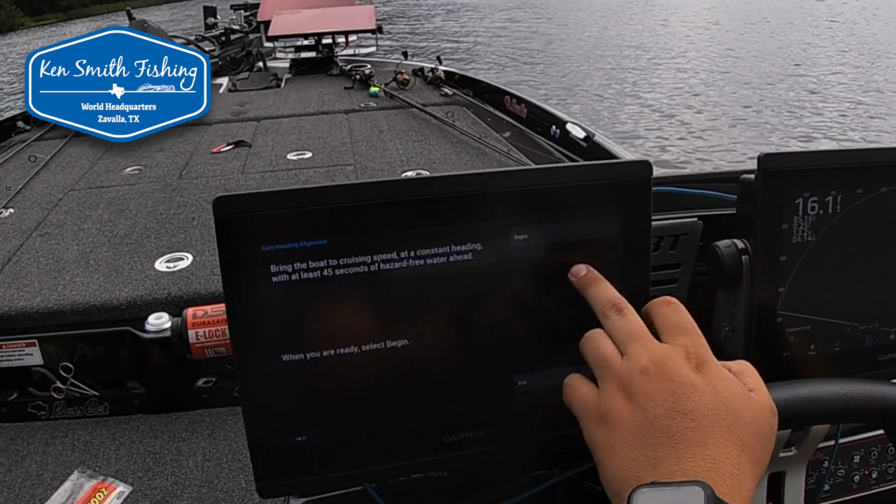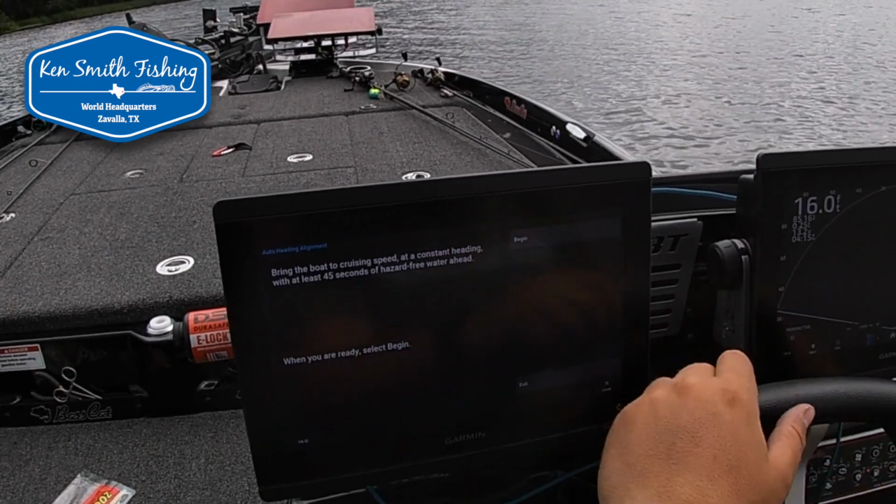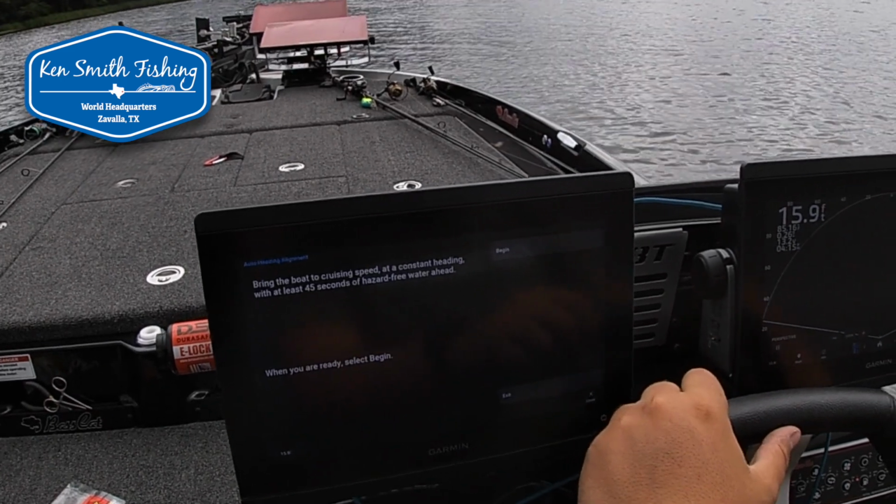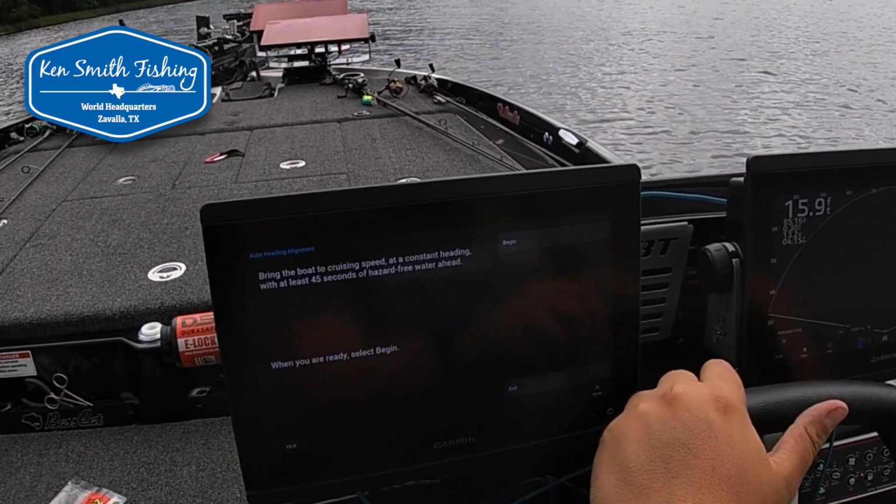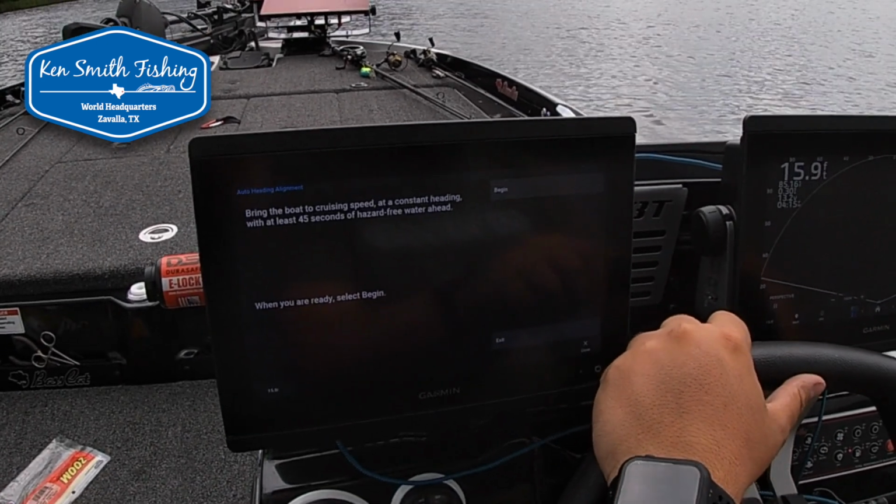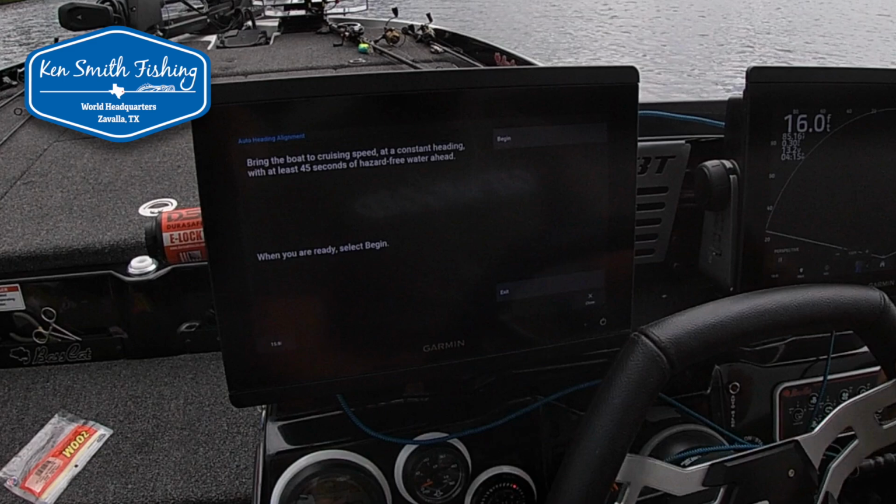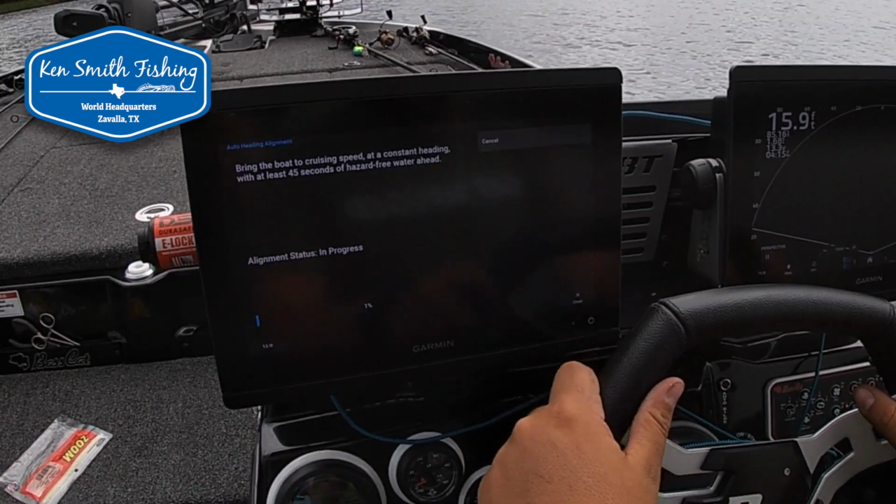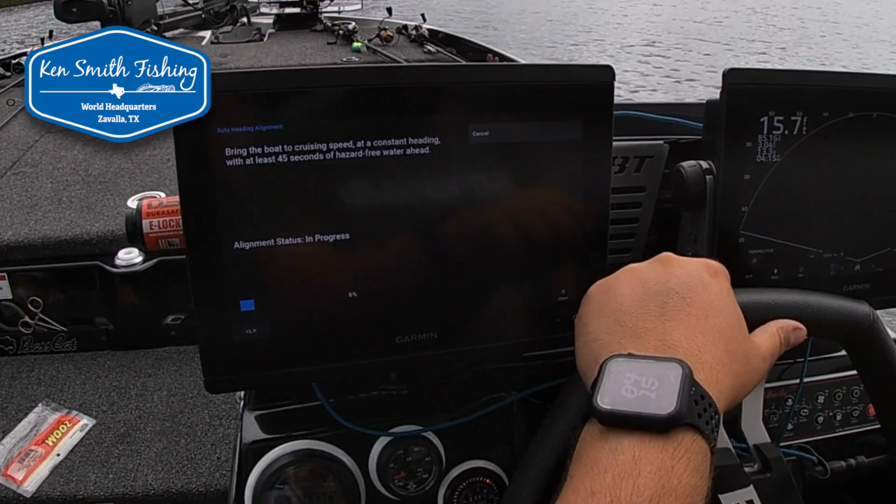What we're gonna do is do this auto heading alignment, and it's gonna tell you to bring the boat to a cruising speed, constant heading, at least 45 seconds of hazard-free water ahead. Usually it doesn't take but about 15 seconds. You can either do it on a fast idle, or if you're just up on pad, cruising around. So I got a tree up here in front of me I picked out to go straight toward. We're going to hit begin, and we're going to gain a little bit of speed up here.